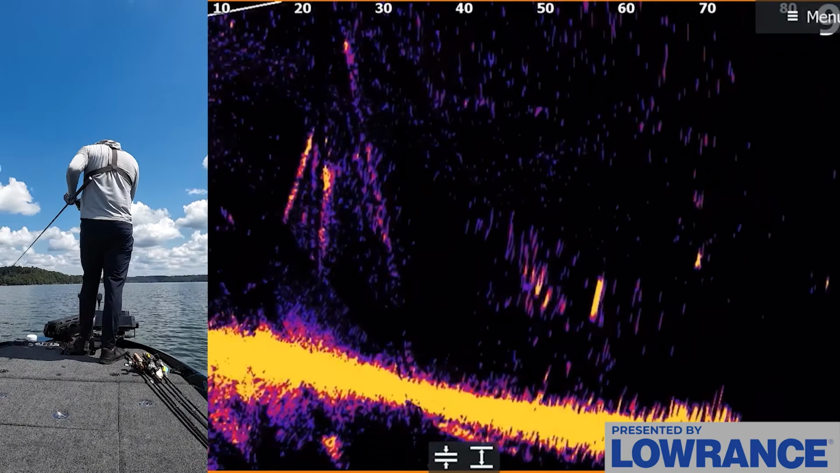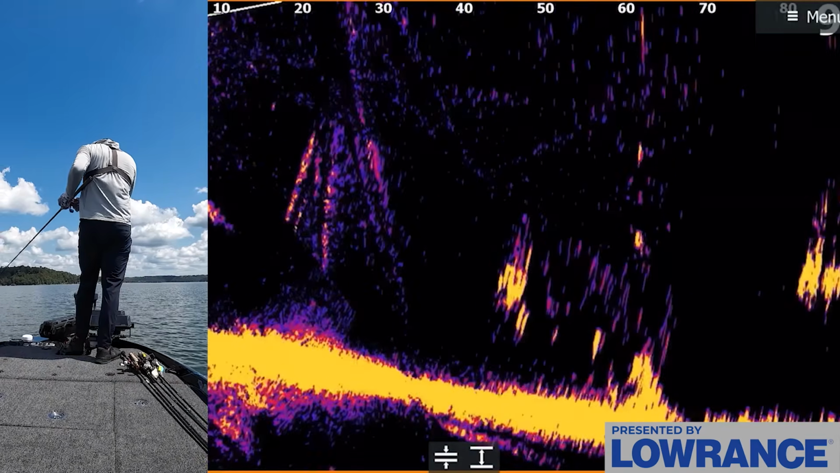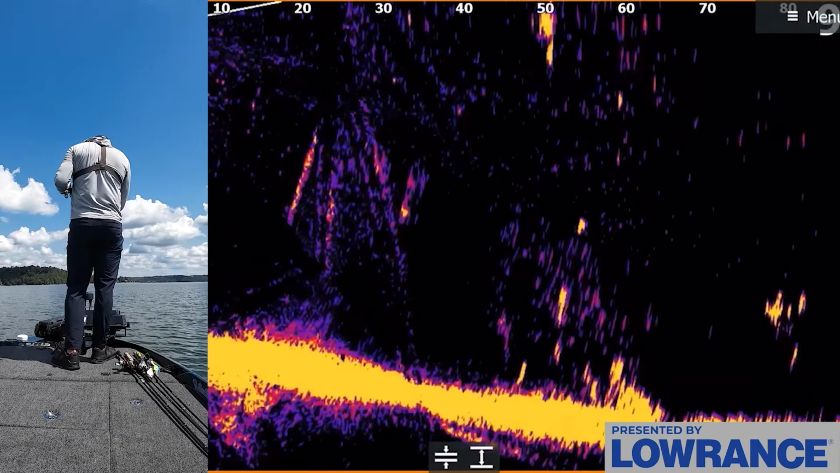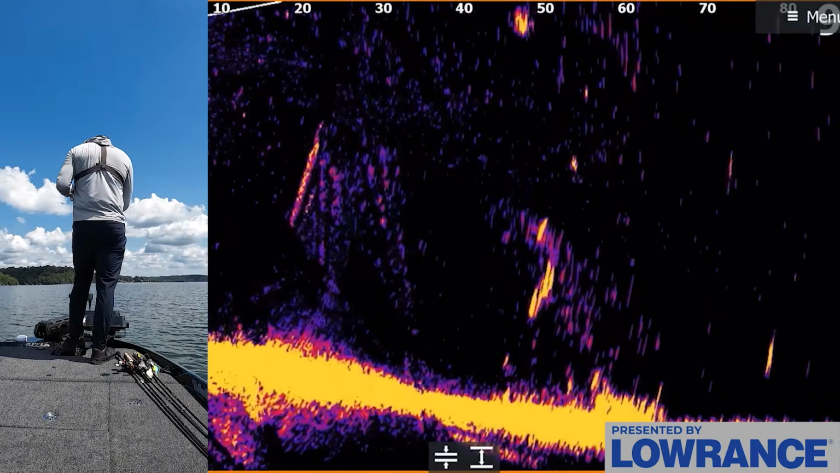So on that one, there was really not that much activity, but there's another one out here. Looks like there's some decent fish in this one. I got this new color palette from Lowrance going on. I really like it. It kind of makes the brush piles disappear slightly.